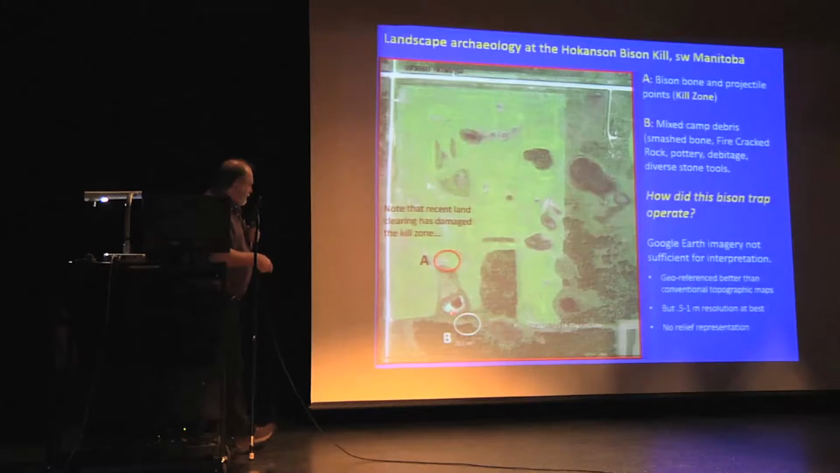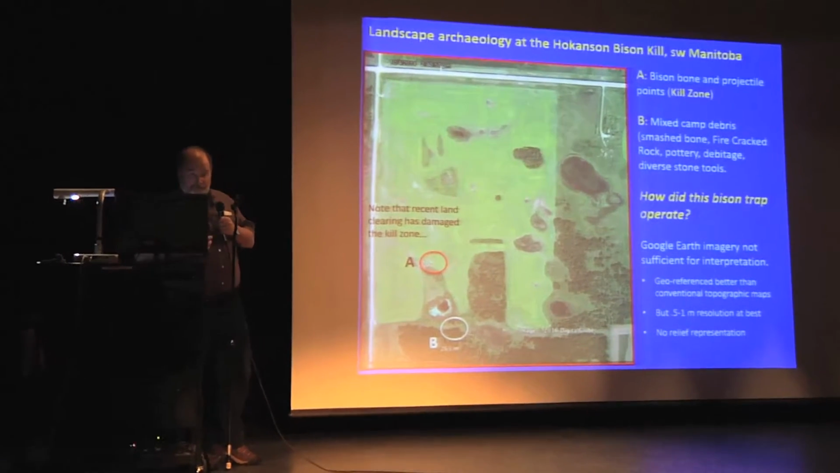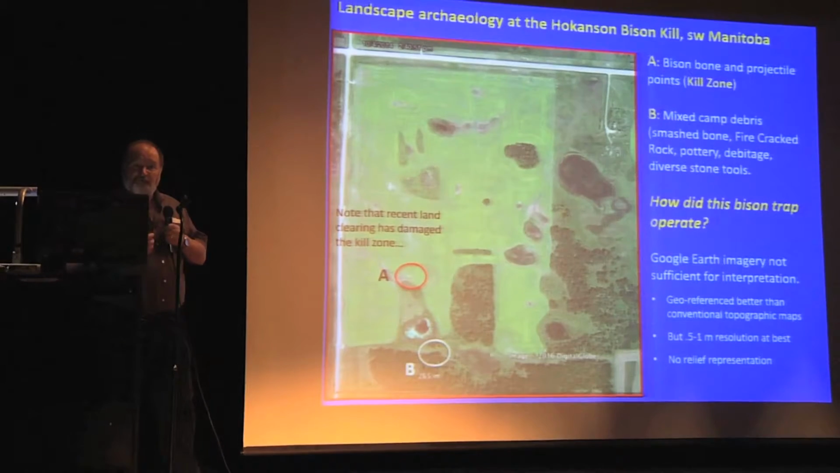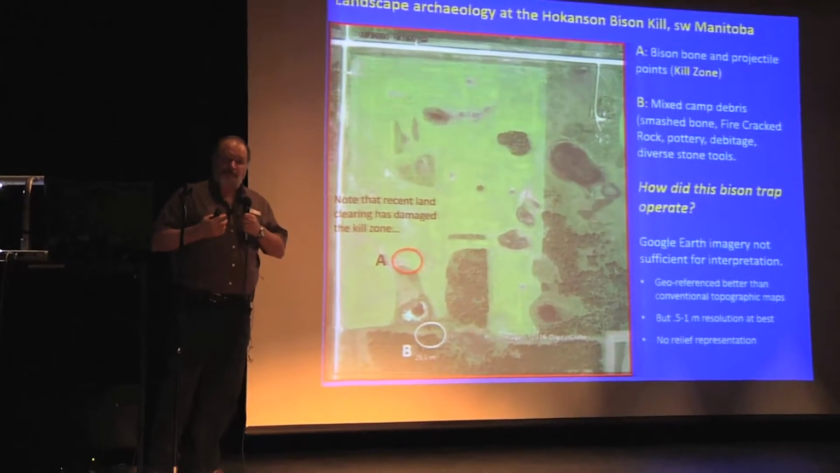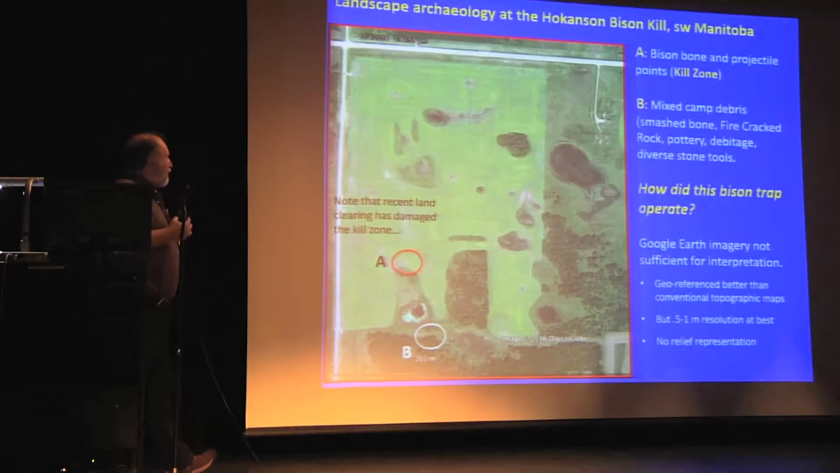In this area, in this locality, we located the archaeological encampment, the processing site that is associated with processing the outcomes of a successful communal kill. Now, the question that we had was, how did this bison trap work? How were they able to convince a whole bunch of bison to wander into the edge of this slough and die or get killed? How are the people utilizing the landscape in order to effect this successful kill?